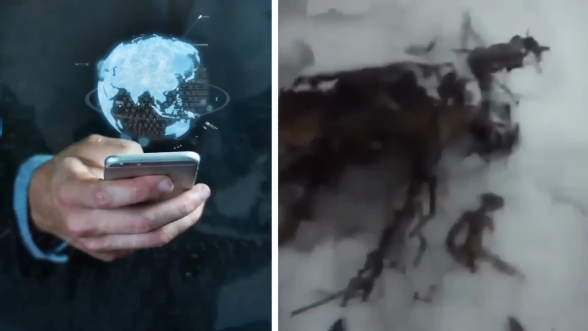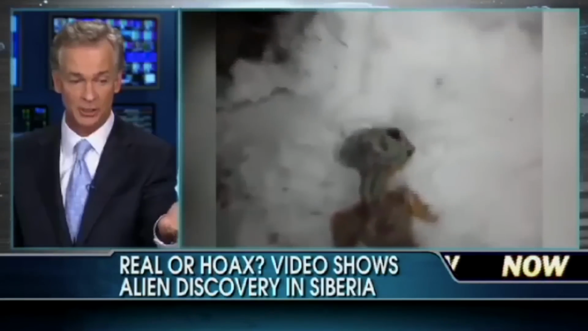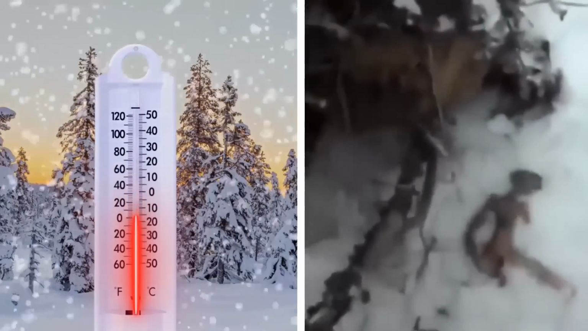A frozen alien. A few years back, a video surfaced on the internet that left everyone astounded. It wasn't just limited to social media buzz. Even the mainstream media couldn't stop discussing it. The footage featured a man from Siberia capturing a peculiar alien-like creature. While some people were inclined to believe its authenticity, others remained skeptical. However, upon observing the video, it appears unaltered, raising the possibility that this extraterrestrial being might have perished while attempting to seek warmth, presumably unaccustomed to Earth's freezing temperatures.